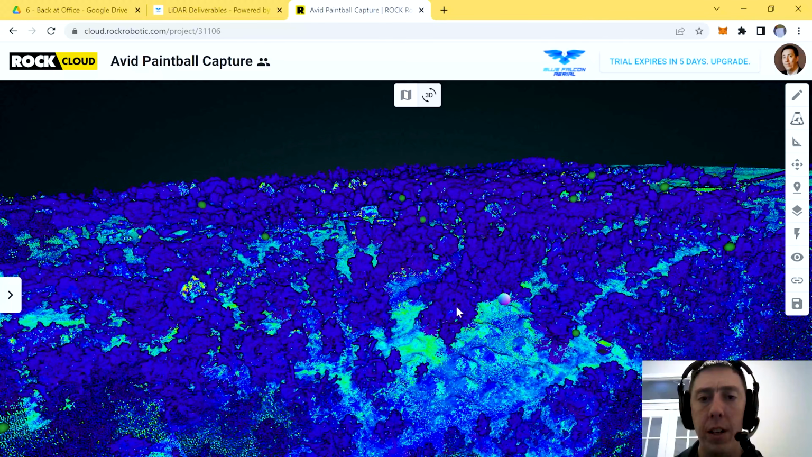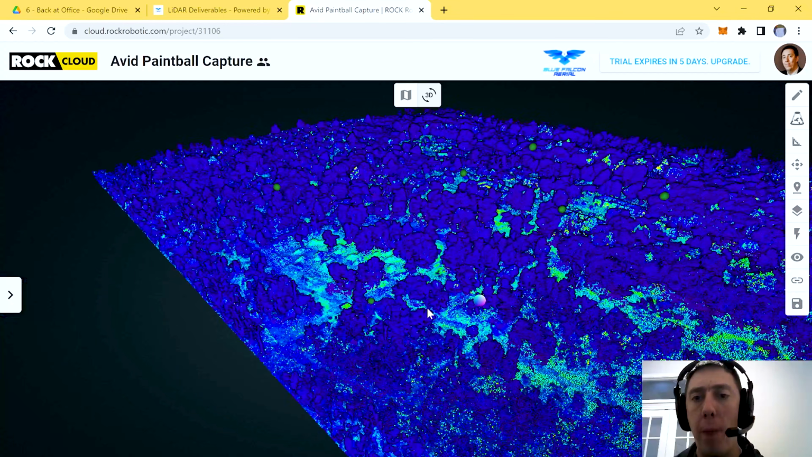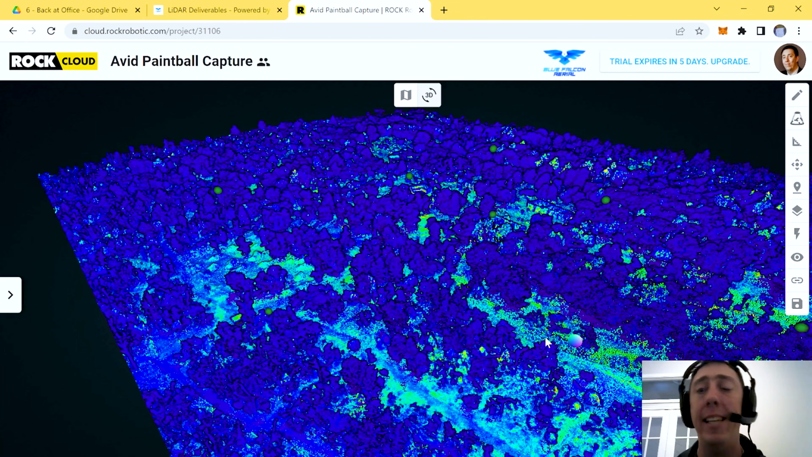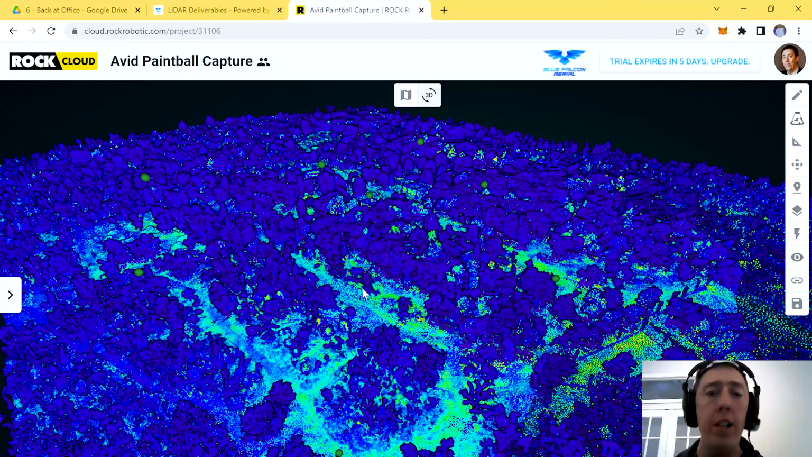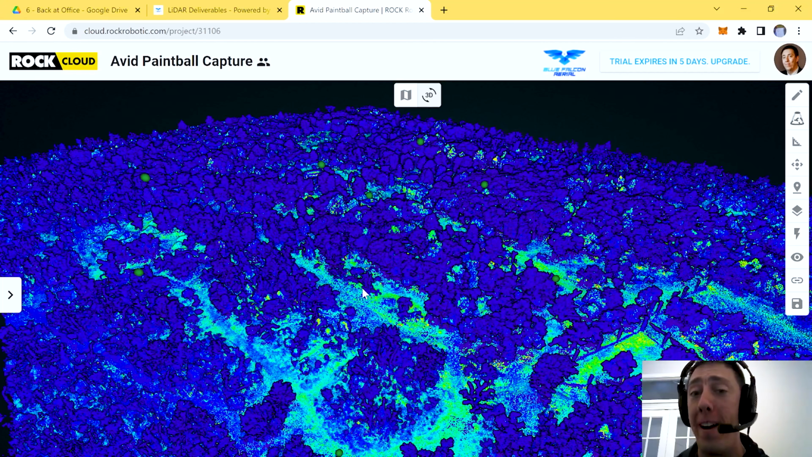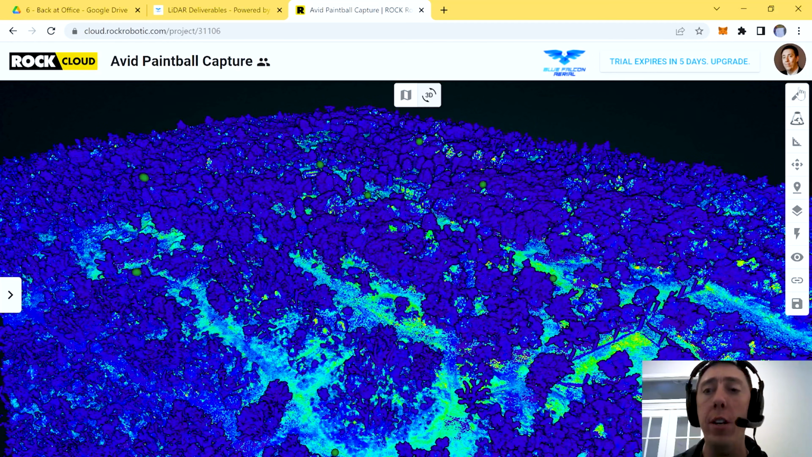Absolutely gorgeous. As you probably know, the R2A does have 250,000 pulses per second that it sends out. That is just an astonishingly high number of points, especially for a flight that took around 45 minutes. So each second, 250,000, and you're flying it for 45 minutes. That's just an astonishing number of actual points that hit the ground, bounce up, and all those measurements being taken into account. It's incredible, guys. Absolutely incredible.